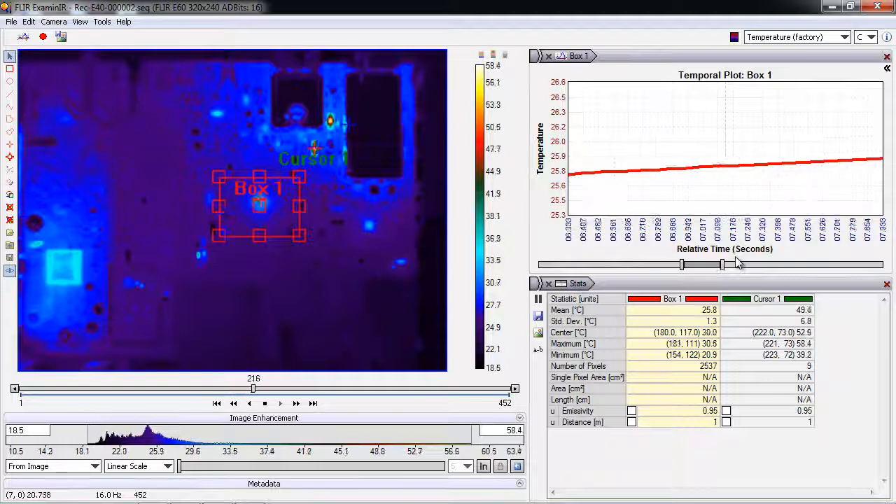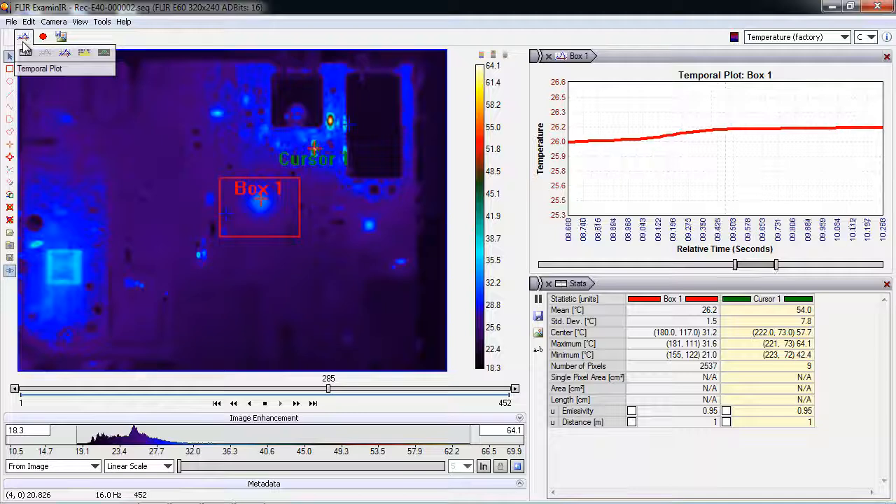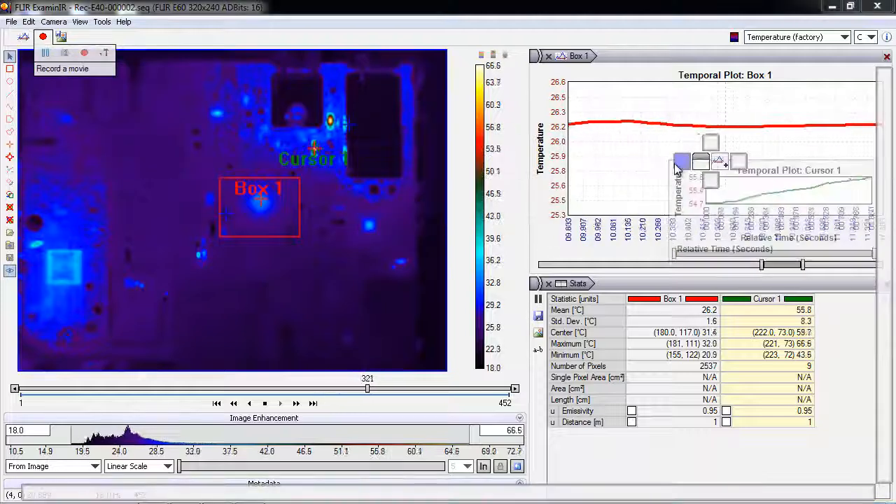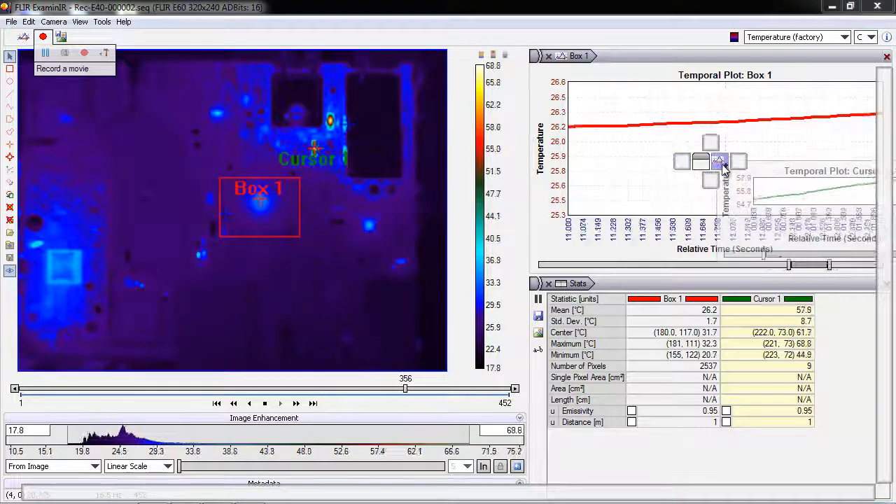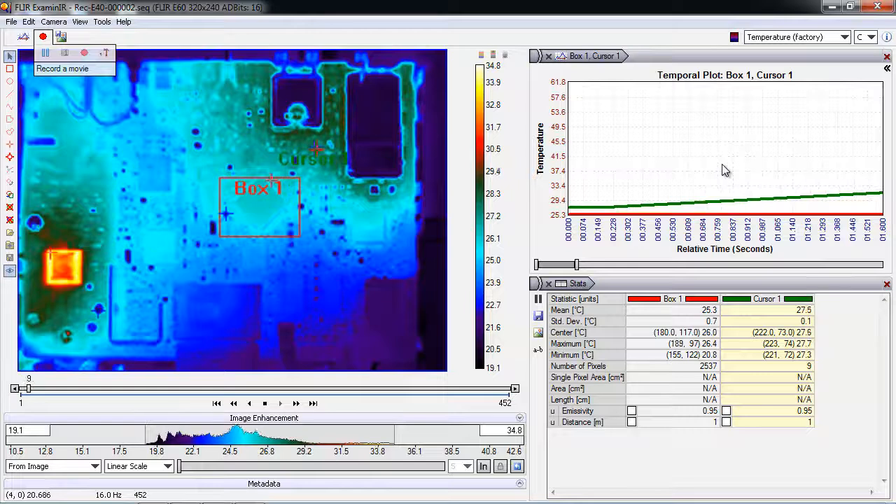Or if I want to see both at the same time, I simply drag it off and I can dock it above. Let's add the cursor on there too, so I click on the cursor, grab my temporal plot. Now I see a unique icon that allows us to add it to the existing temporal plot. So let's do that. Now we see both of them charting out as well.